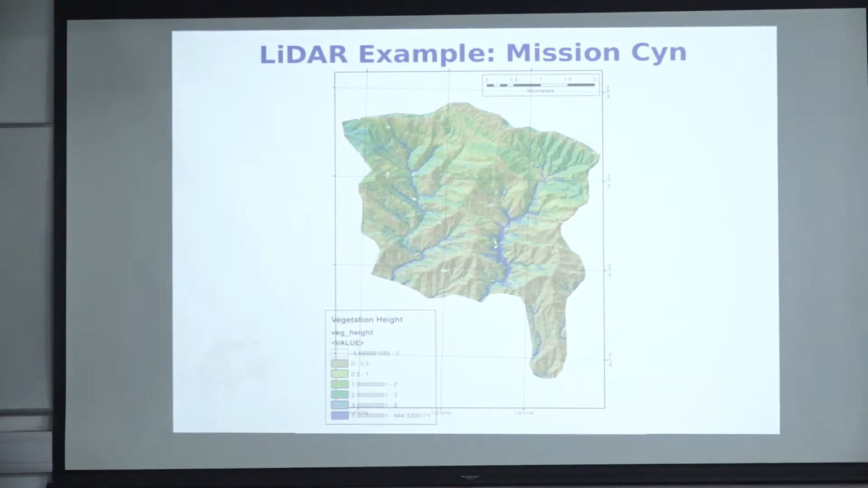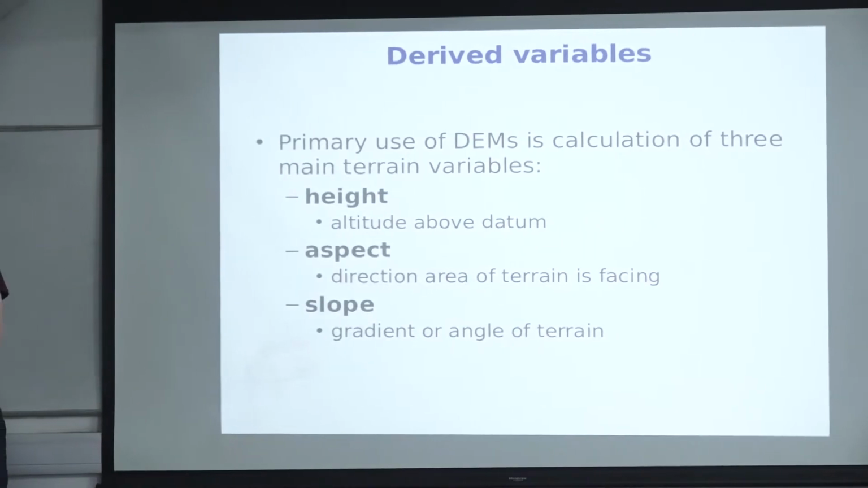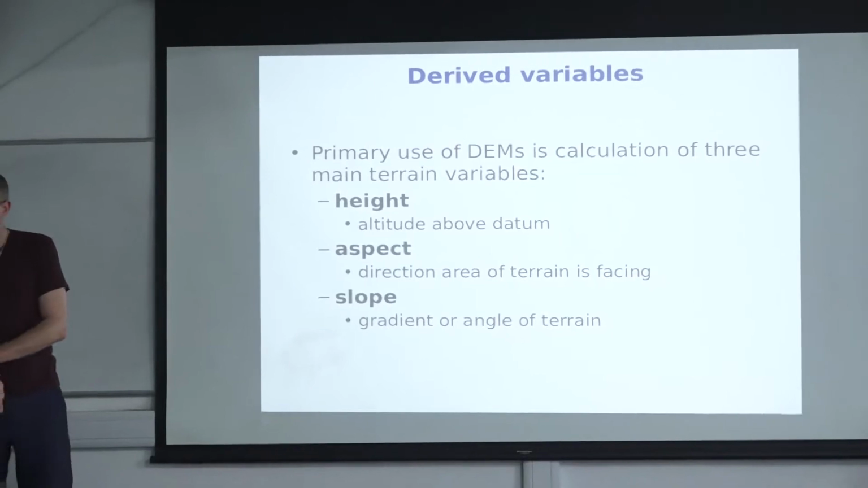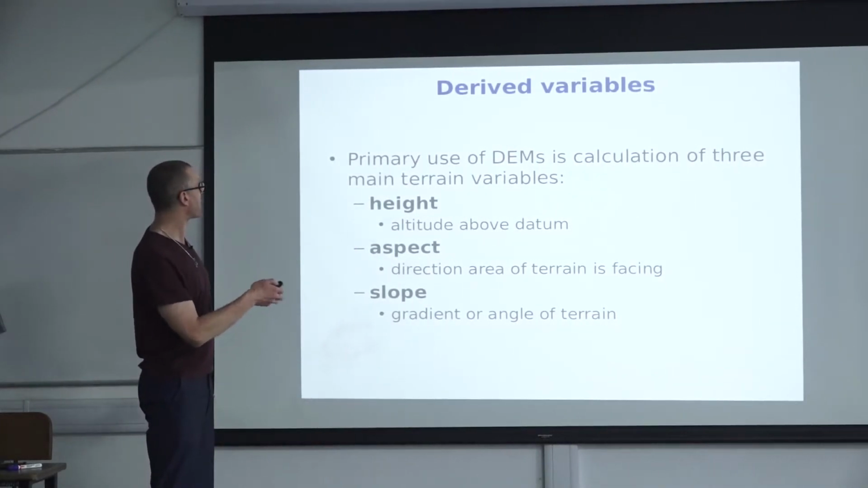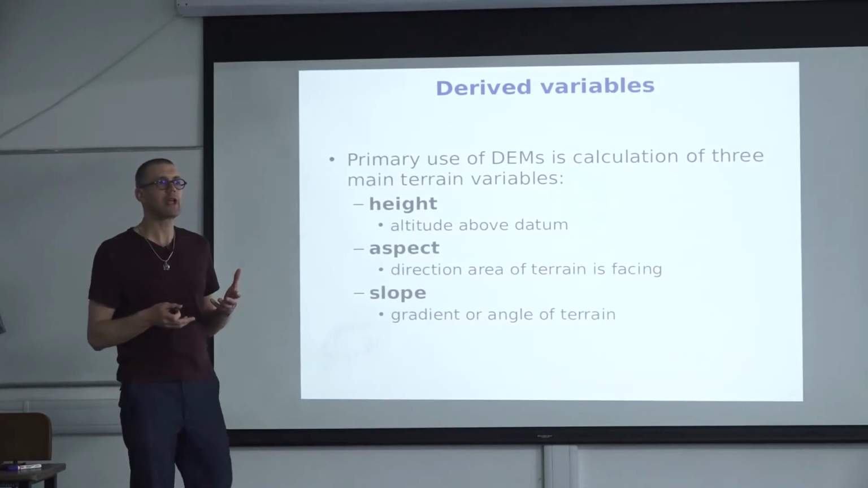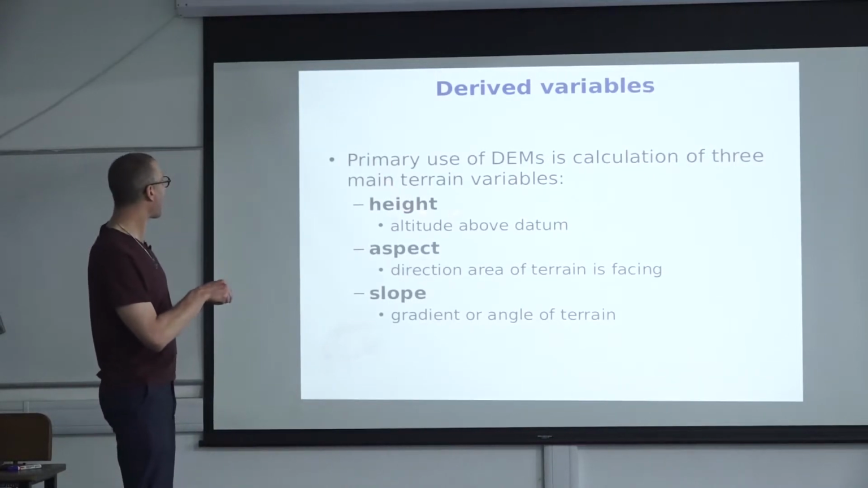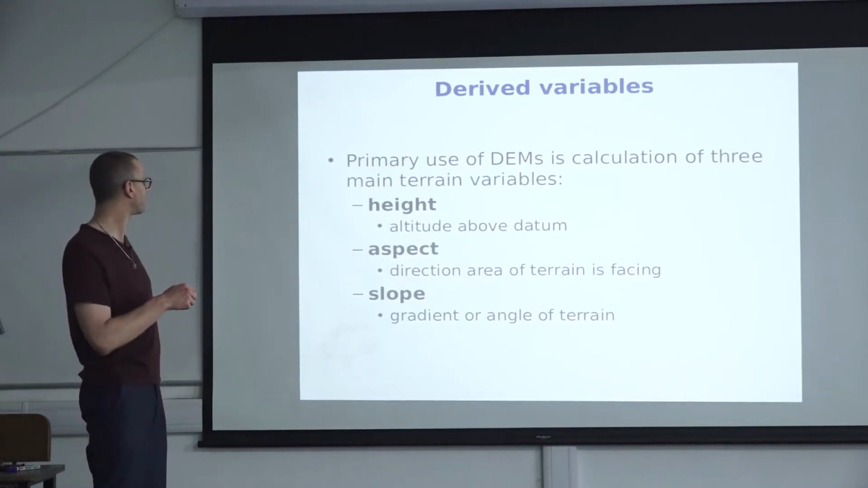Okay, let's dive into some of the ways we can use digital elevation models in a more quantitative way. I briefly want to talk about the variables and parameters that we calculate from a gridded digital elevation model. Of course, we have the height itself, right? That is the grid value, the Z value.